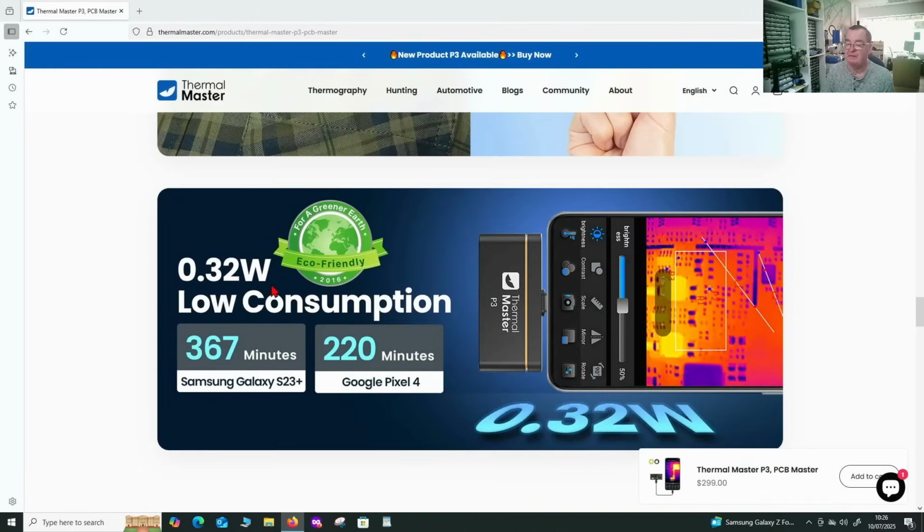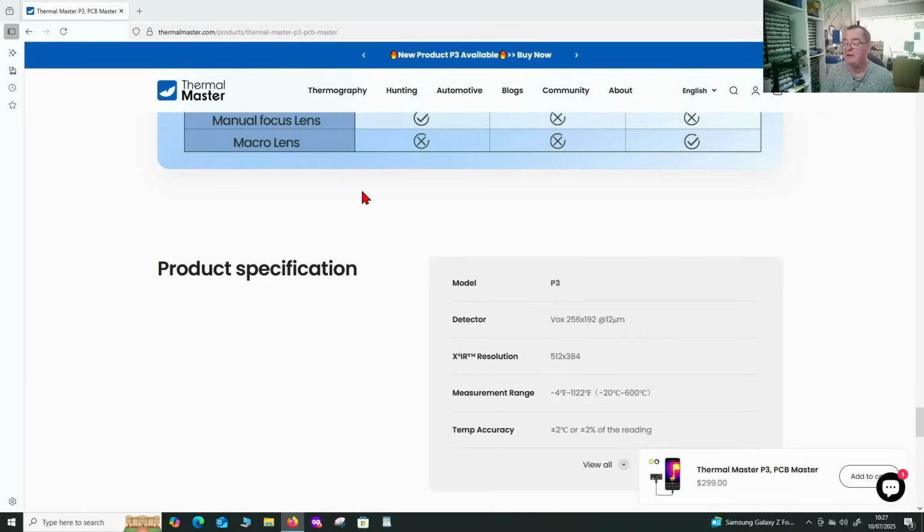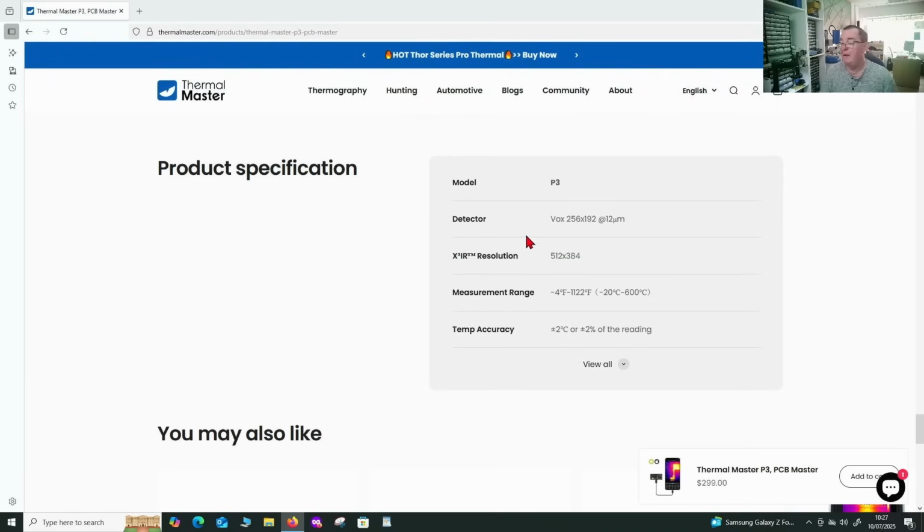It's telling us this has a very low power consumption, which is really good. Here we can see which devices are supported by this. It doesn't mention PC, but it says in the documentation that PC is supported, Windows PC that is. And we can see the actual specification. So the infrared detector is 256 by 192. The 512 by 384 resolution is done by some sort of upscaling.